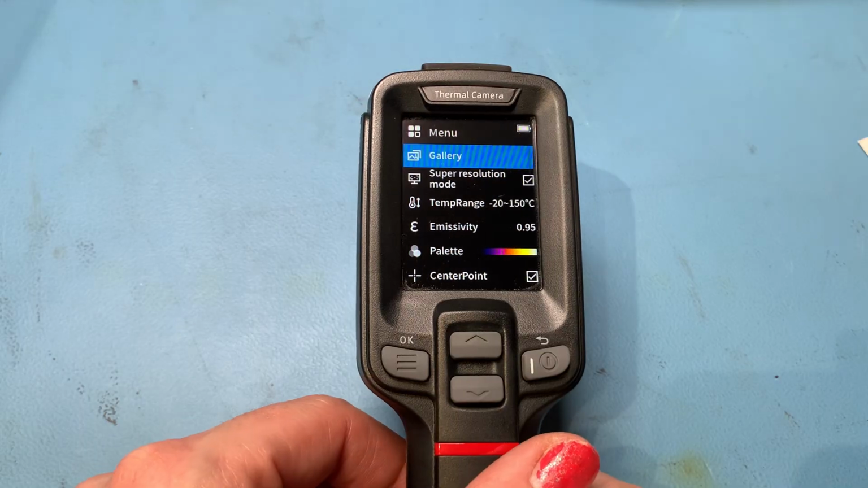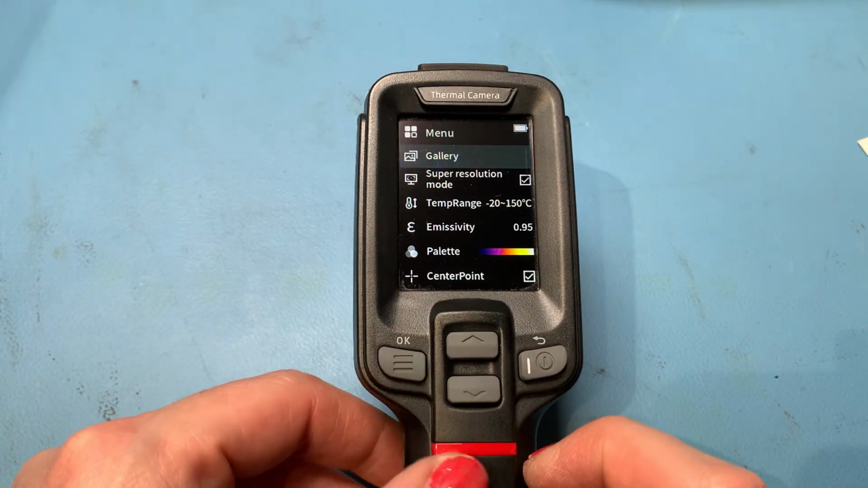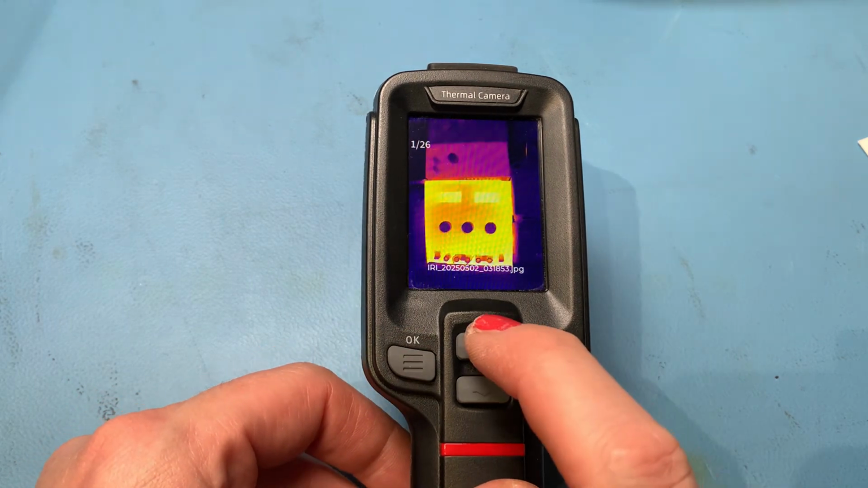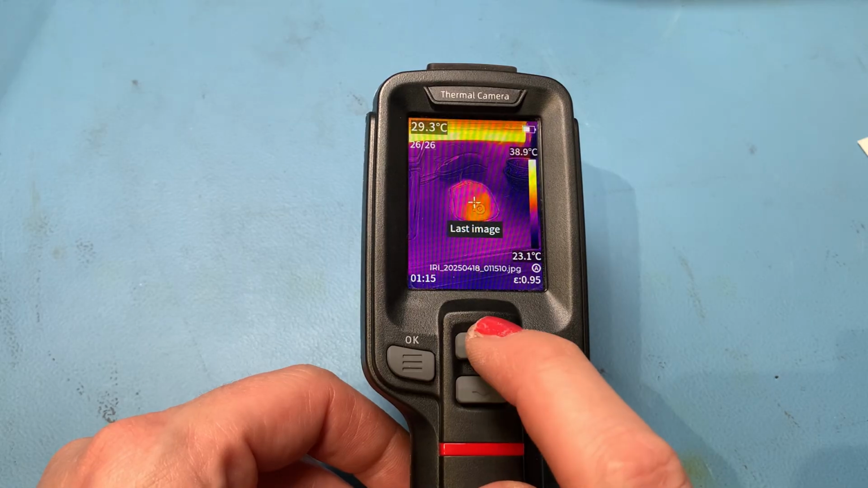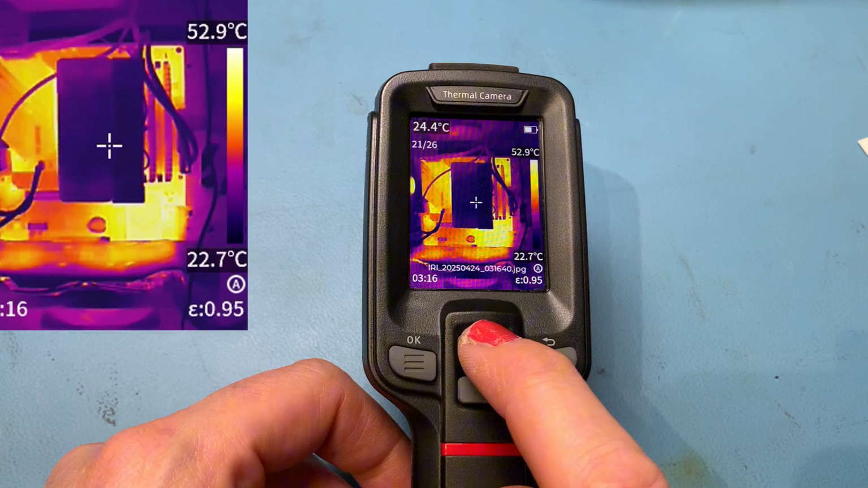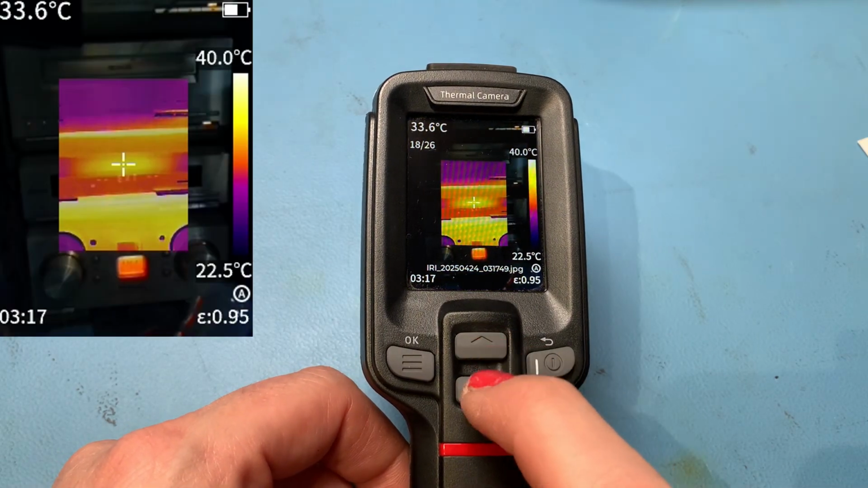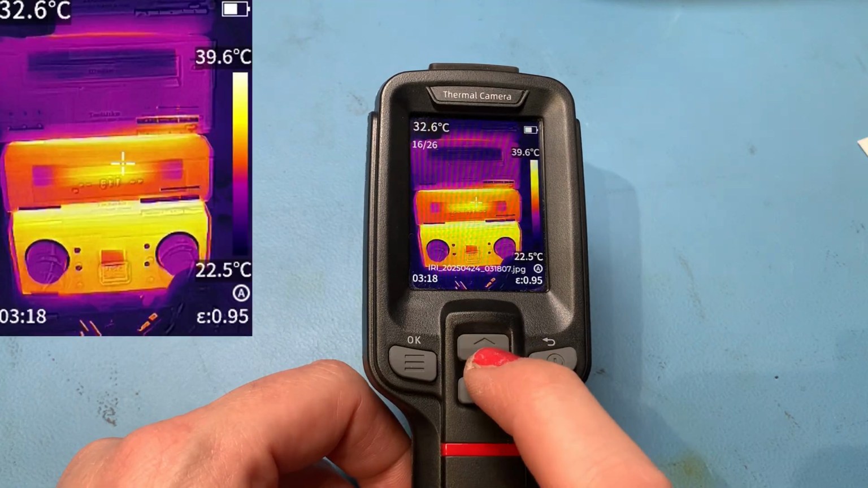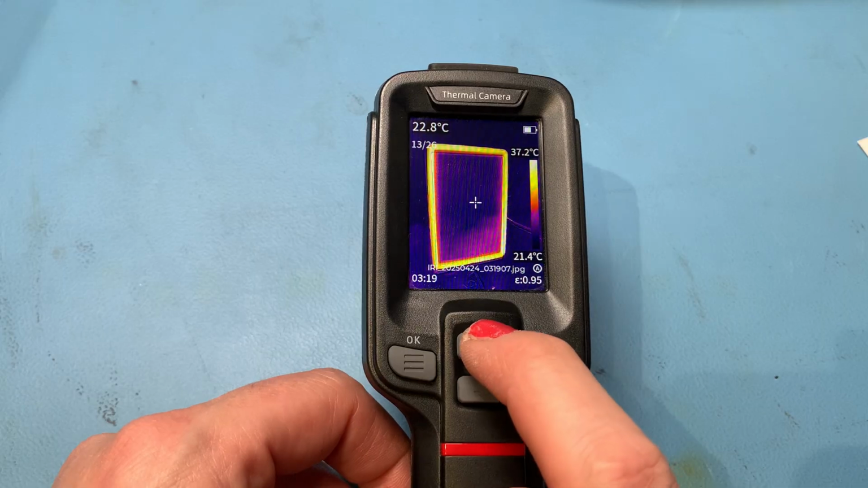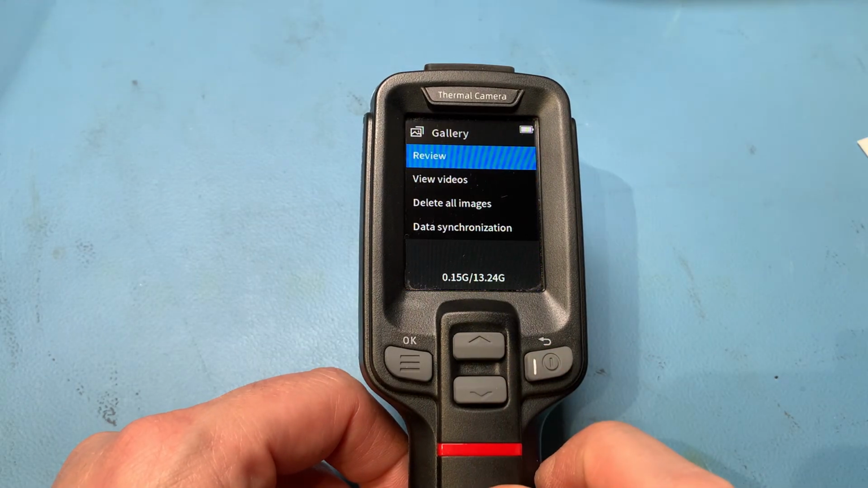We've got a lot going on in the menu here. We've got our gallery at the top there, so you can go in there and review your images. So you can scroll through some of the images that I've taken. There you go. You can just scroll through. There's my lights. Technics hi-fi. You can see some of them are in picture-in-picture mode, some of them are in infrared mode, some of them are in fusion mode. But you get some great images off of this, and you can just go back with this one.